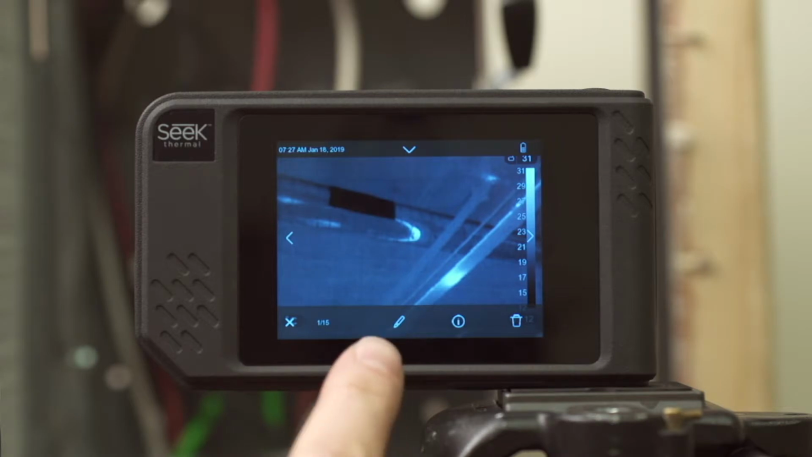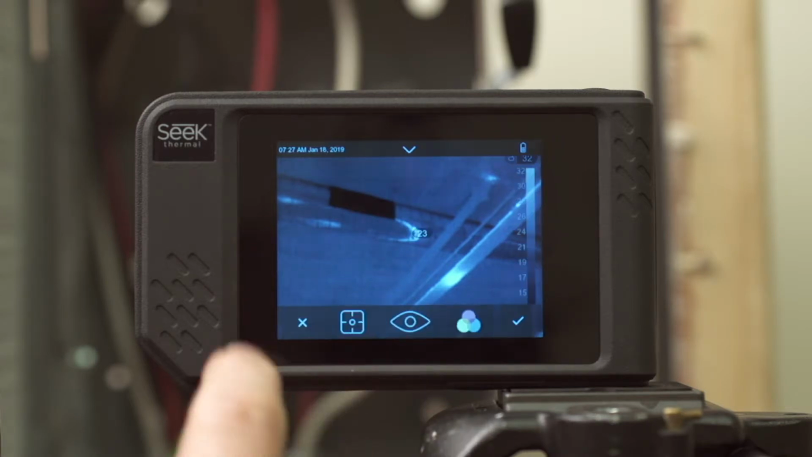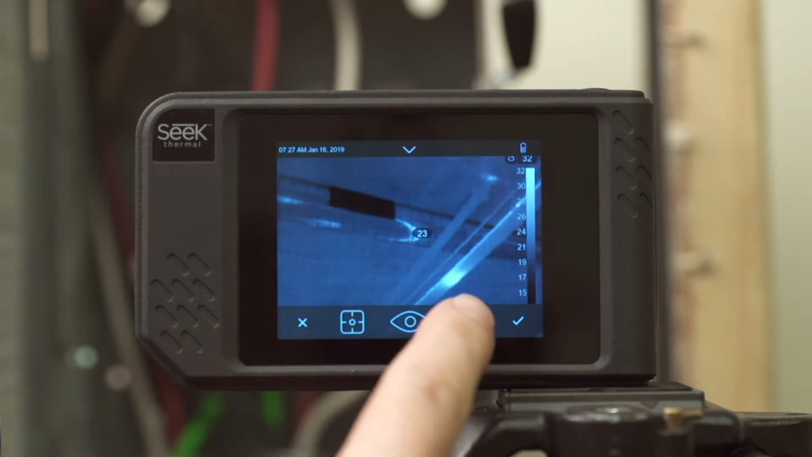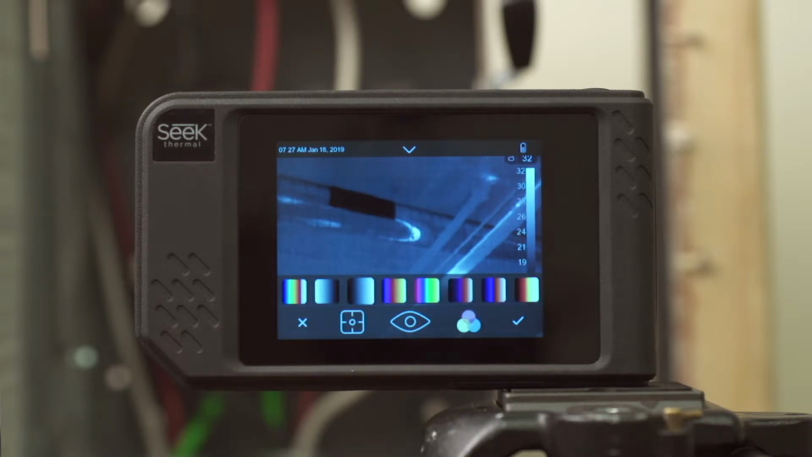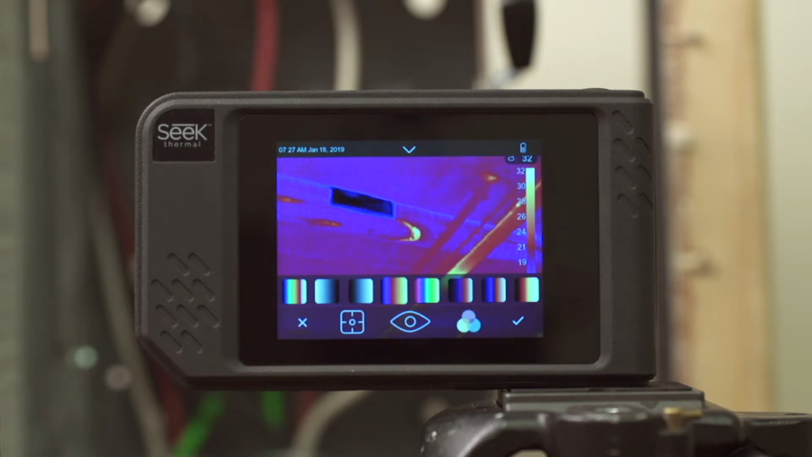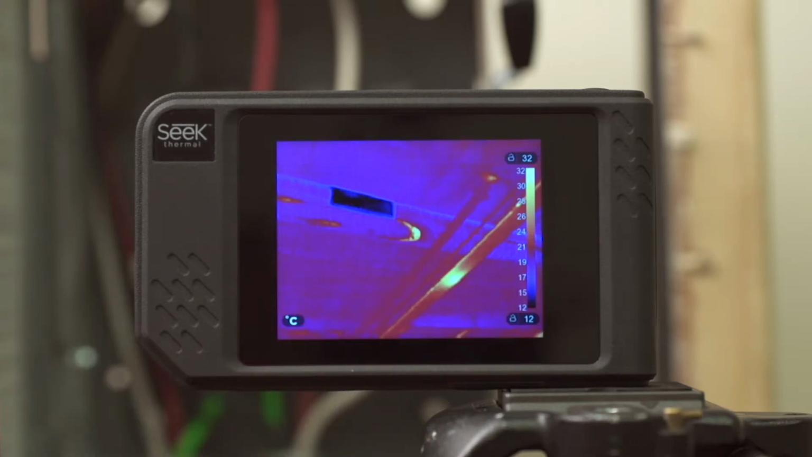To edit, tap on this icon here, which is the pen icon. Now you can see that it brings up all the analysis tools that we had during live active imaging. So the first thing I want to do is change the color palette. Right now it's black and white. Let's change to something different. So let's change to this color here. And if I want to see what that looks like in full screen, just tap anywhere in the active image to disable my menus, and there we go.